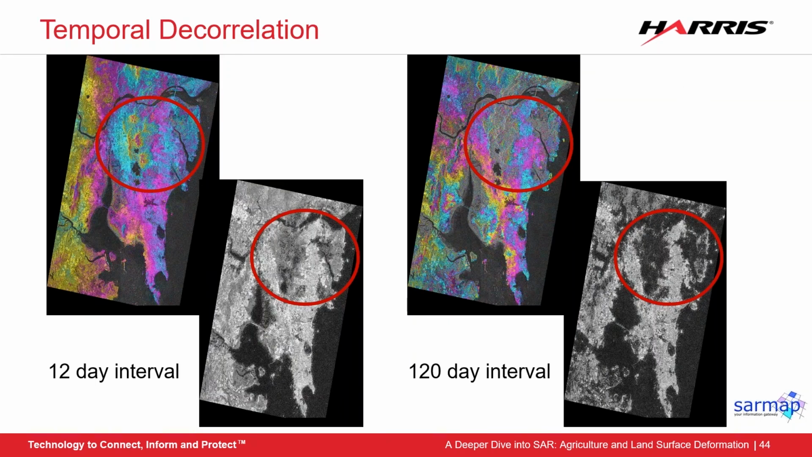Here's a view on why we set that temporal baseline maximum. Temporal decorrelation occurs between scenes when there are large changes over time, things like construction or vegetation growth or even just seasonal vegetation changes can cause this decorrelation to appear.